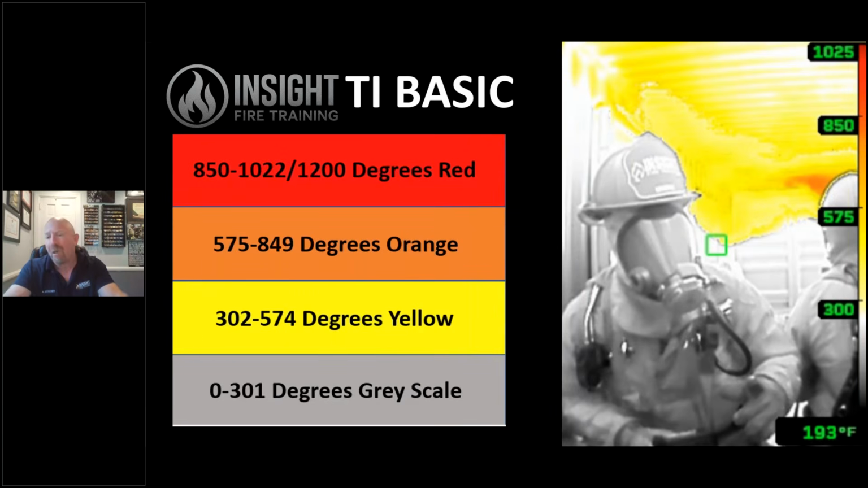This is what TI Basic looks like in a standard Seek Thermal product. You'll notice grayscale is 0 to 301 degrees. Colorization begins at 302 degrees Fahrenheit or 150 degrees Celsius. And if you notice in the picture of one of my instructors with that really cool Taylor's 10 shields that stands out, you have a balanced image where you see the cooler areas in focus while still allowing you to see the hotter areas. That's the benefit of mixed gain mode.